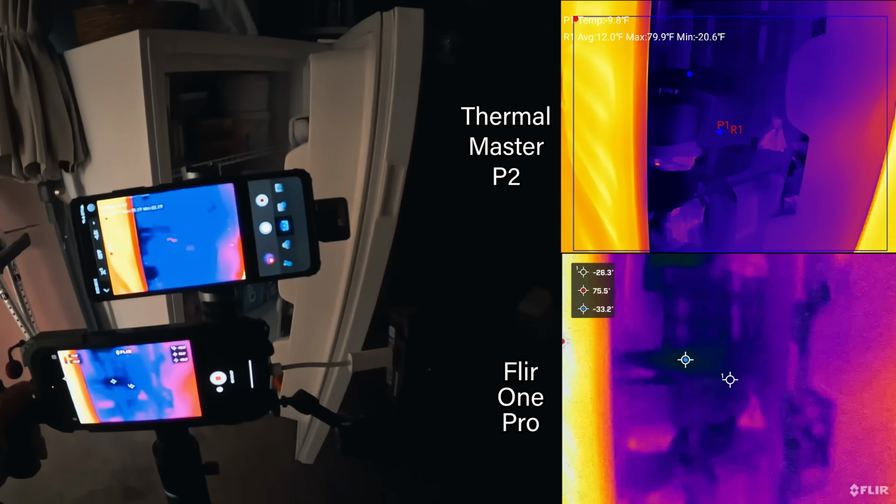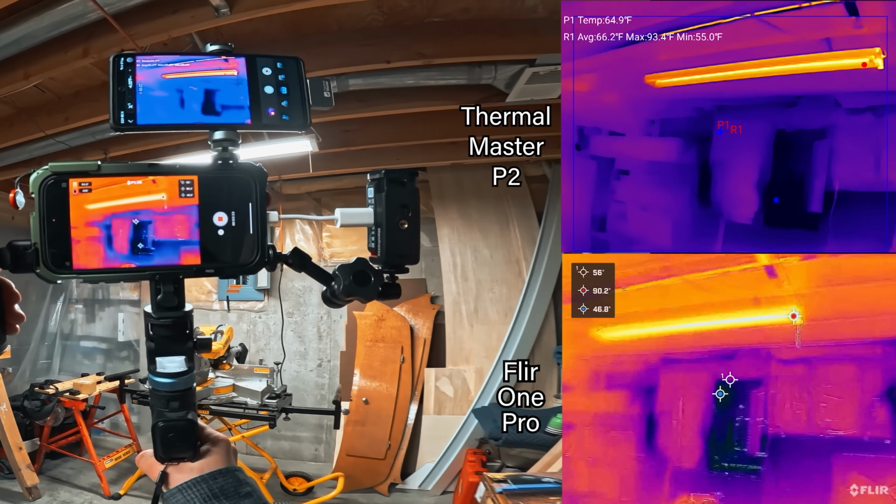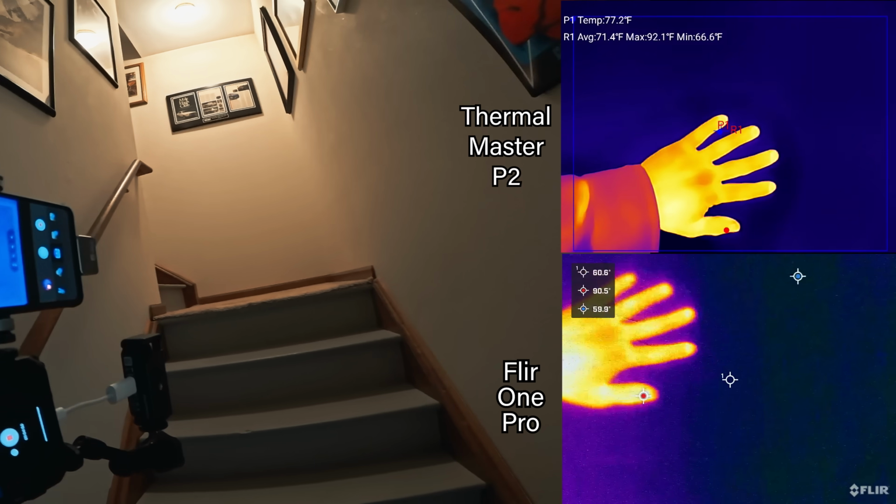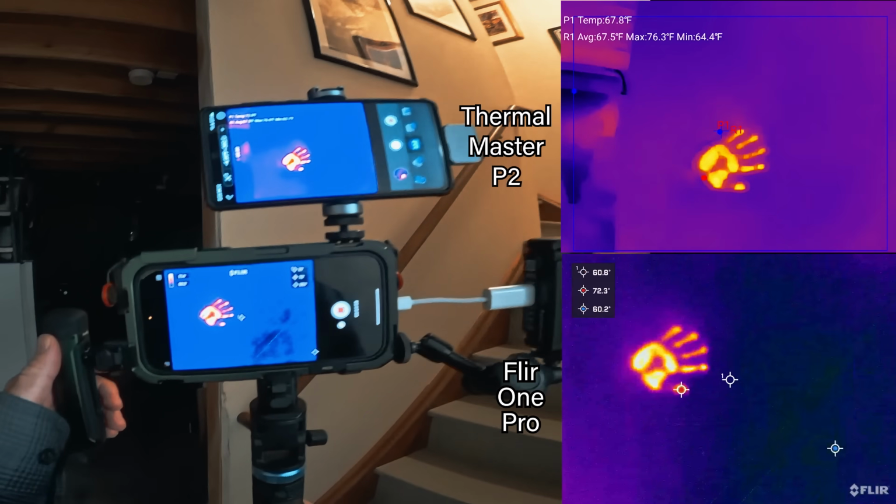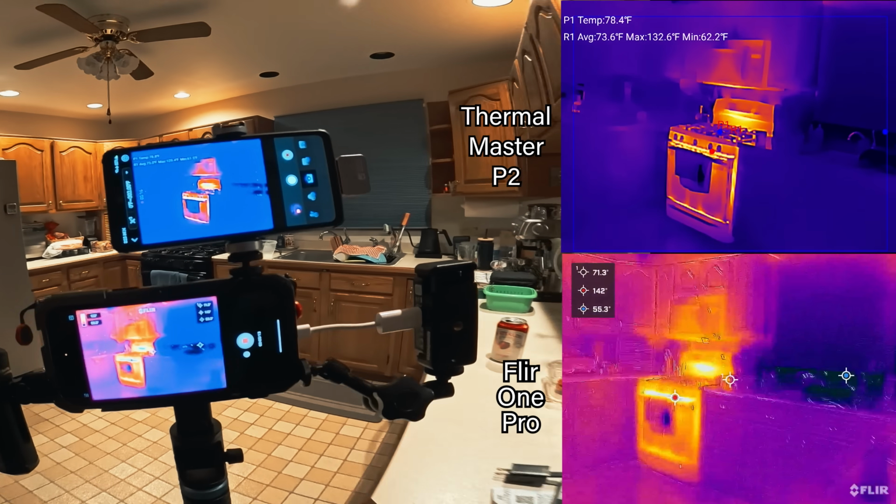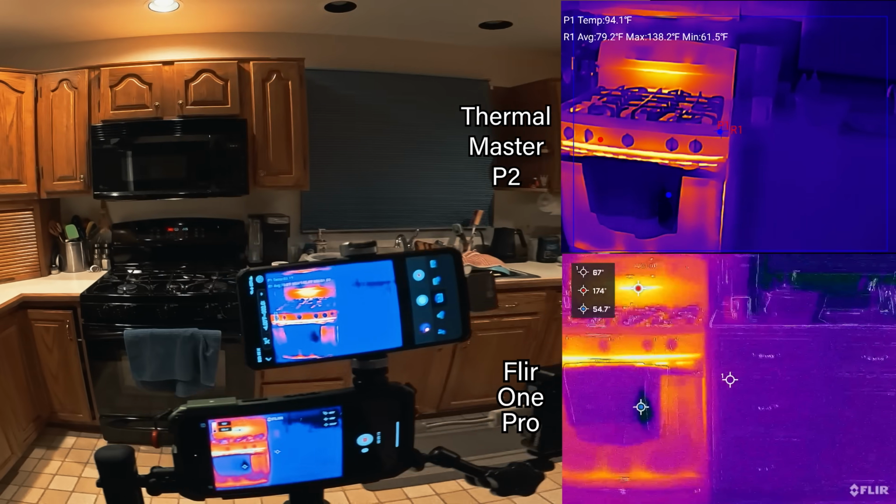Super cold. You can see those fluorescents are pretty warm. I'm sure you guys have seen this trick or done it if you have a thermal imager. You just put your hand there and your handprint stays. And I have the oven on to 500 degrees. You can see it's definitely pretty toasty.